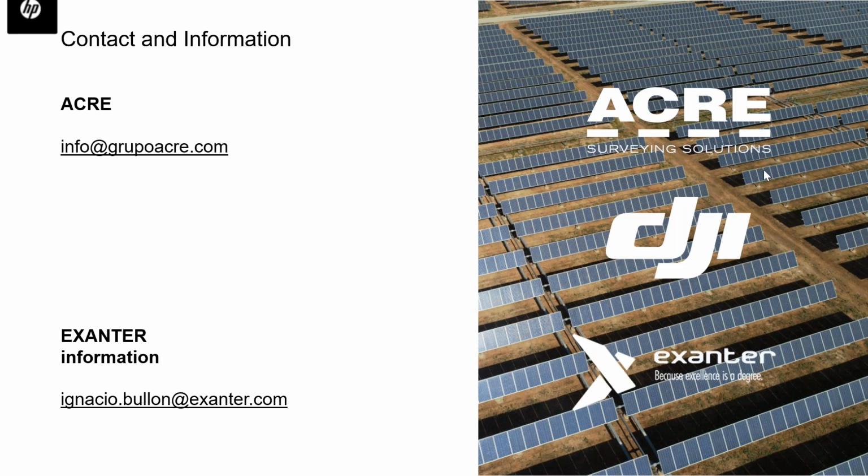At the moment, the Zenmuse H20T is not really recommended for solar panel inspections, and it is not because of the hardware, which is literally perfect for it, but more on the software side, because the thermal radiometric data generated with the H20T is not compatible with third-party applications that can deal with that data to generate reports or evaluations or even analyze it.